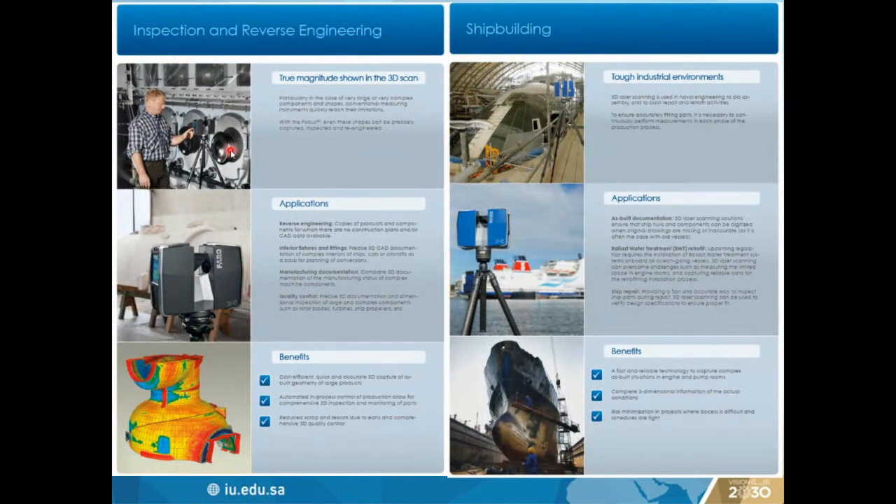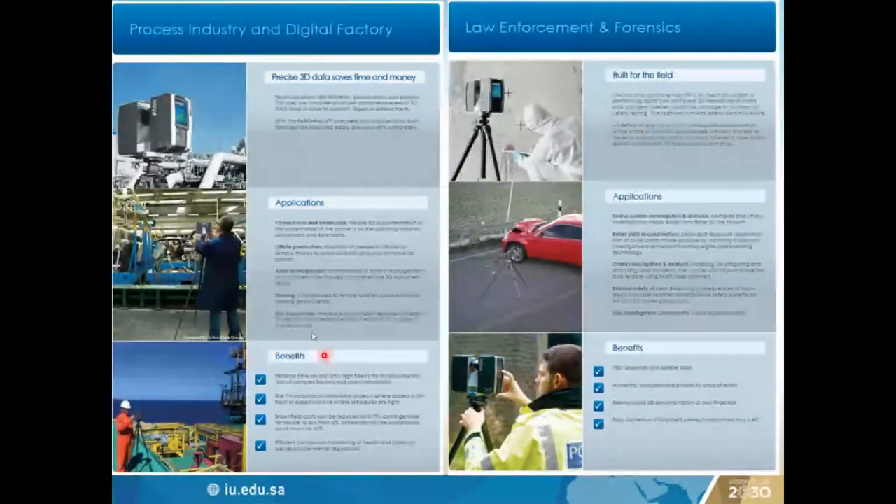For reverse engineering, we have the model, so we capture this model and make a 3D model, and we can make a prototype, and then print it in a 3D printer or something to make the original reverse engineering model from the existing models. Shipbuilding is also one of the applications of laser scanning. So we can repair ships in the industry.